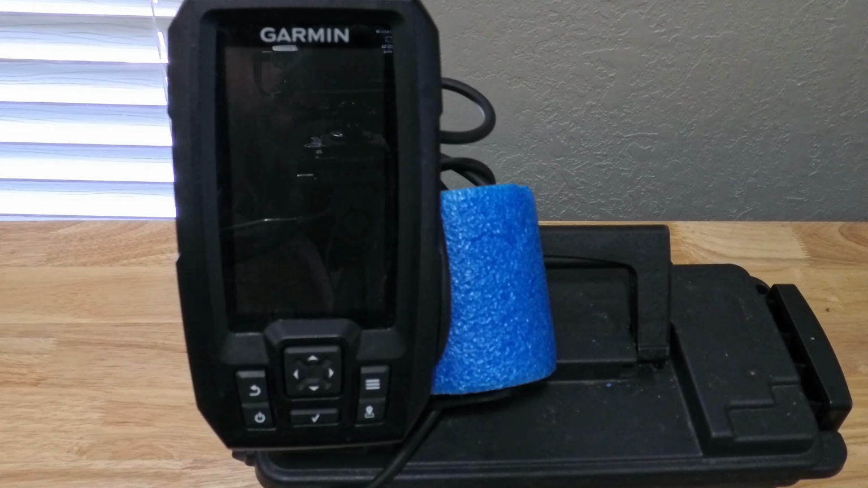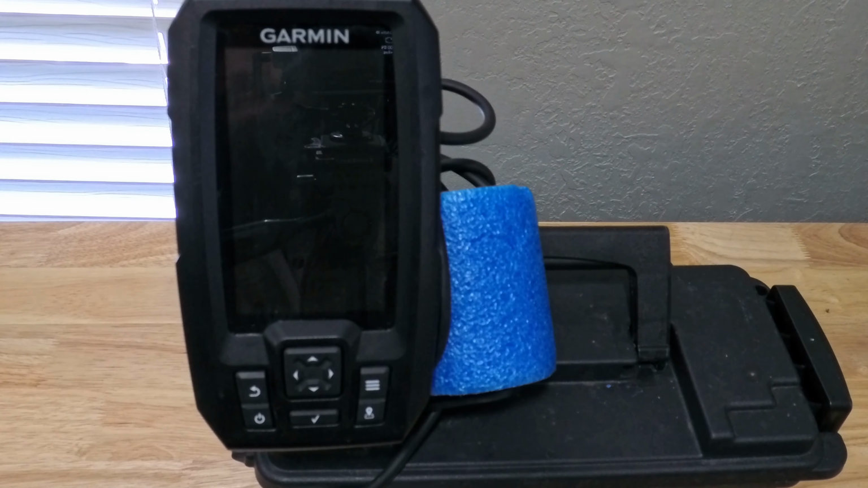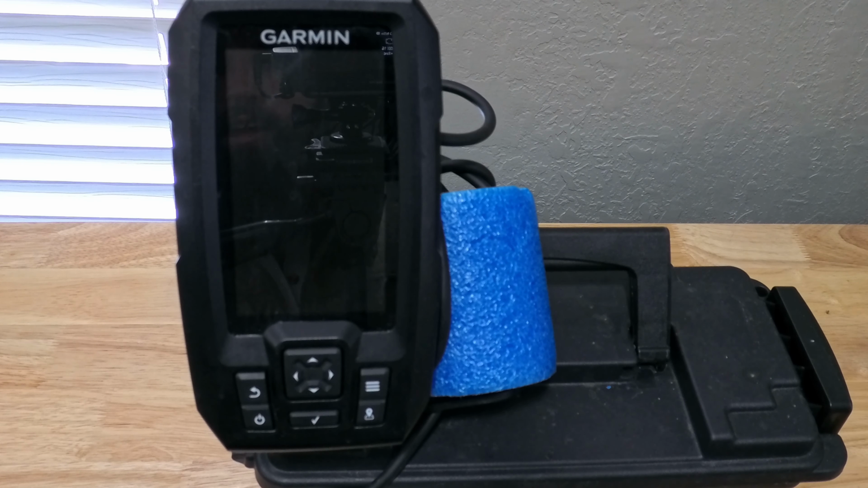So one of the main reasons why I bought this unit was because last summer we bought a little 10-foot pontoon. It's called a Pond Crawler. They're pretty popular, sold at Cabela's and Bass Pro Shops and places like that. But we needed a depth finder. It flooded a lot last year here in Minnesota and Wisconsin, and we were going into some pretty shallow waters, but also some places that were pretty deep.